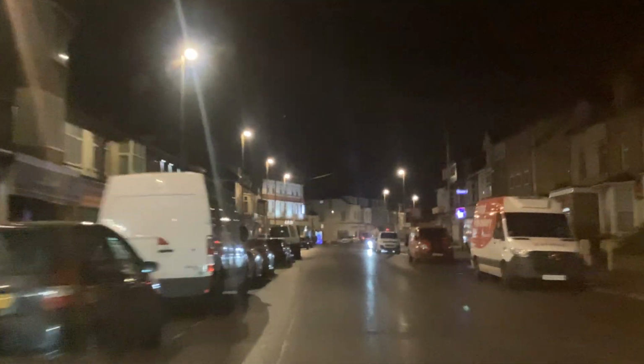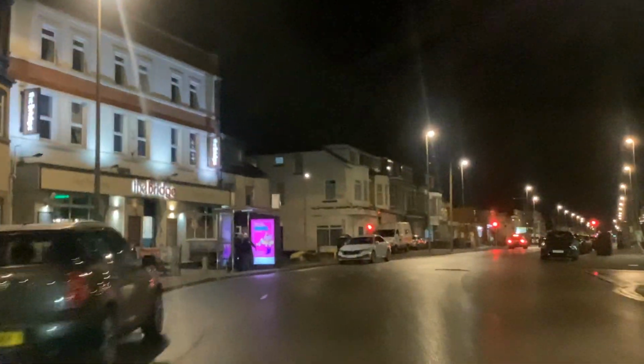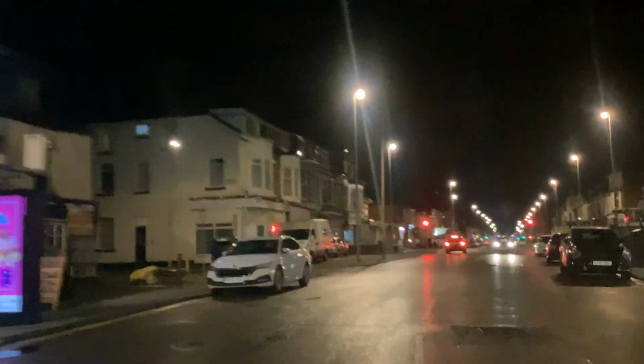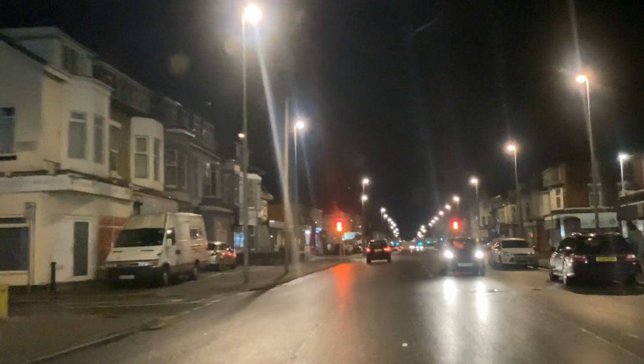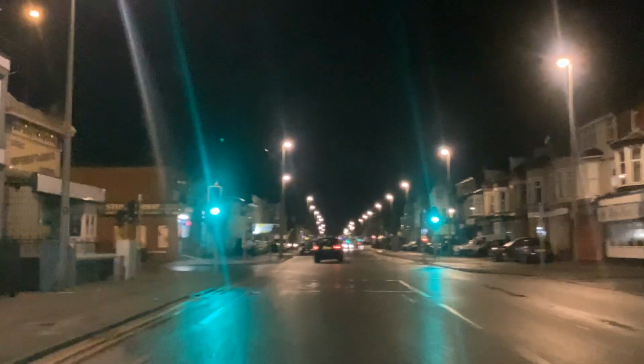Now we're on Lytham Road. Well, considering this was just an illumination tour, it's turned into a magical mystery tour, hasn't it? Going past the Bridge pub. They say there's not a lot going on at all. Apparently the weather's going to be awful tomorrow. It started today, but apparently it's going to be quite bad tomorrow.